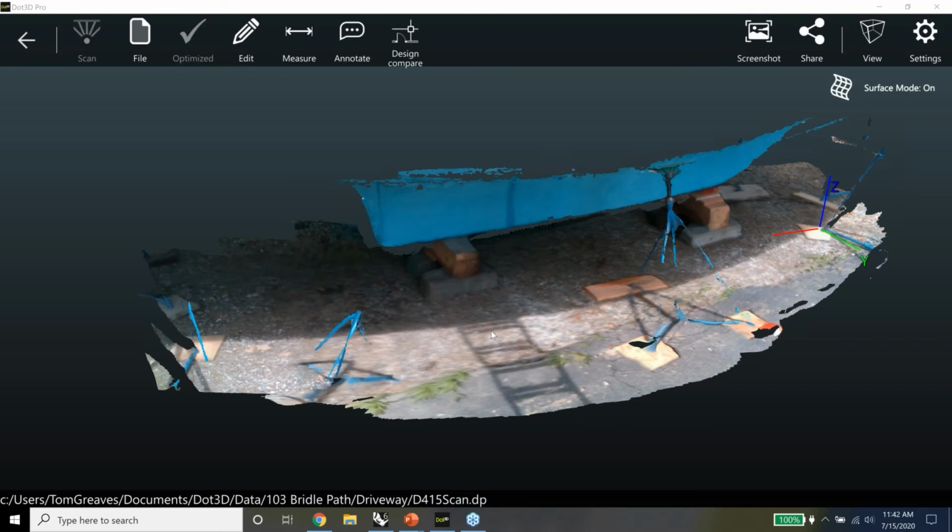But if you're doing a much larger scan, then you might want to offload that processing either to the same device at a later time, or the best bet is to do it on a laptop or PC. And you can even do a bulk optimization where you select, say, 10 scans and just let them all optimize. With larger scans, they could take up to 5 or 10 minutes potentially.